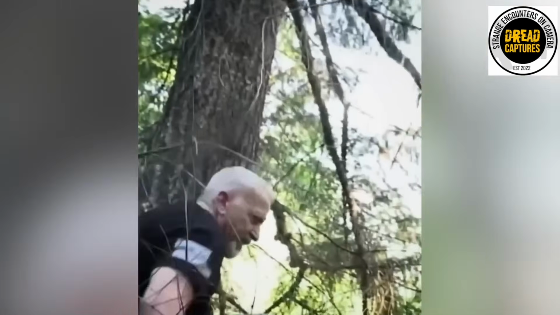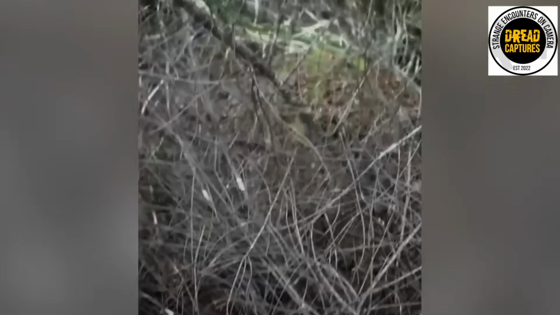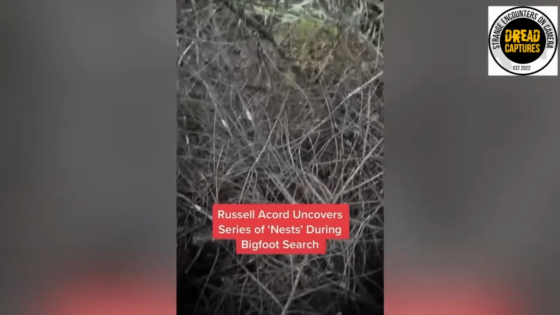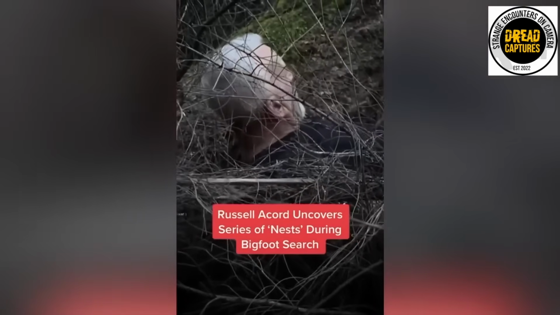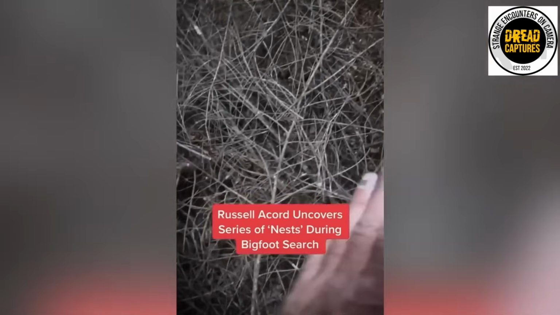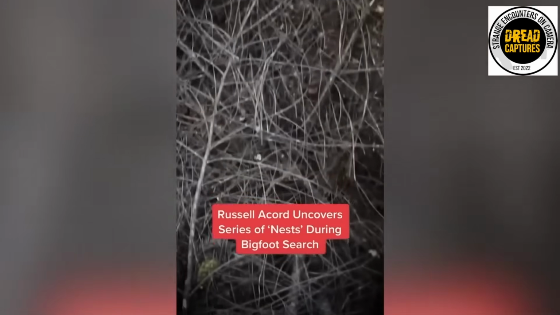These aren't your average bird nests. We're talking serious construction. Thick branches and twigs intricately woven together with apparent purpose and design. Their location? Perfect for surveillance and safety from predators. Russell, who spent decades researching cryptids, believes these are Bigfoot family dwellings. Specifically, maternal nests where mothers care for their young. According to Russell, the smoking gun is clear compression marks indicating something heavy regularly sleeps there.